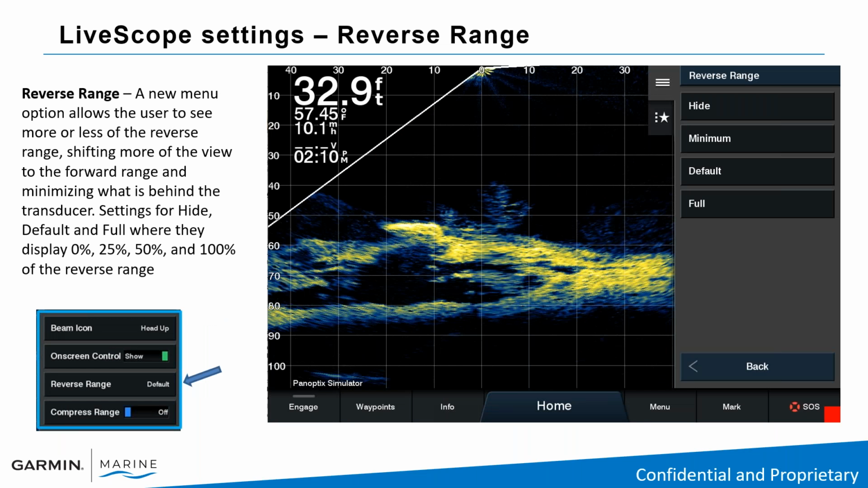LiveScope settings, reverse range. There's a new menu option that allows a user to see more or less of the reverse range. What we're talking about, and I'll show you on the next slide, is the transducer cone, basically, of LiveScope. It's 20 degrees forward and 135 degrees down. So you can actually see behind the boat in the forward position. But the new setting will hide it. You can put it on default, or you can go full.